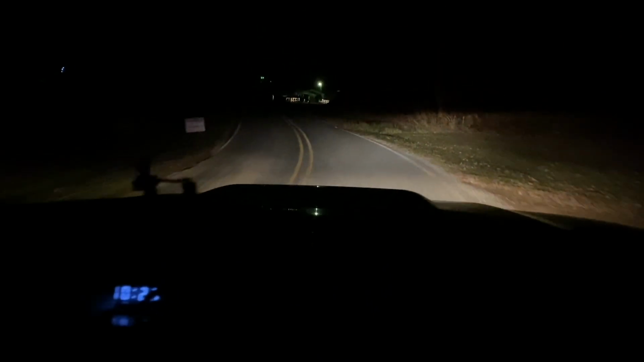All right, so what we did was we took some towels and put them on the dash to kind of cover it up, and we do have some sticky notes, so we just put it over here. So that's going to knock out a lot of the ambient light. Like I said, you just don't realize how sensitive these things are. So we're going down the road right now. We're gonna head to our buddy's place and check it out.